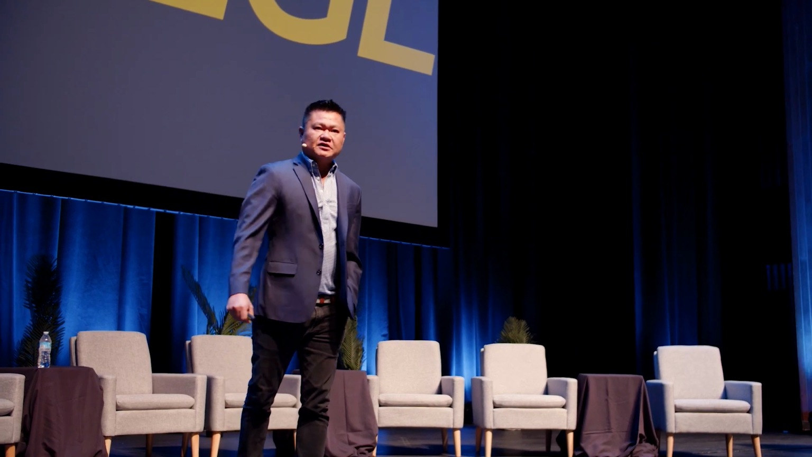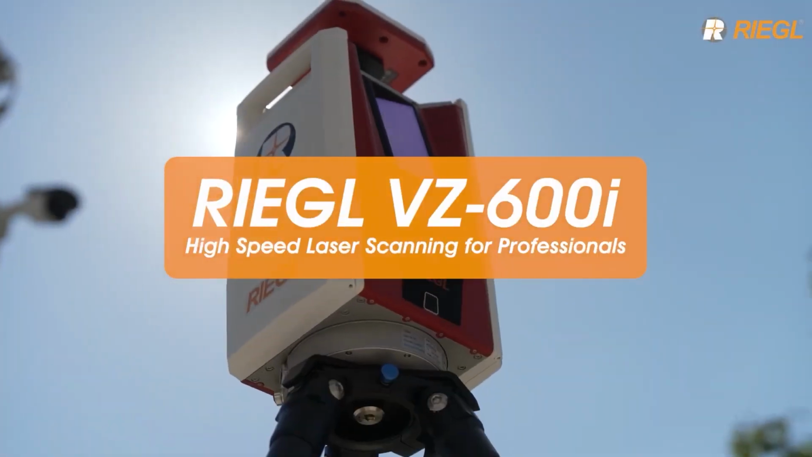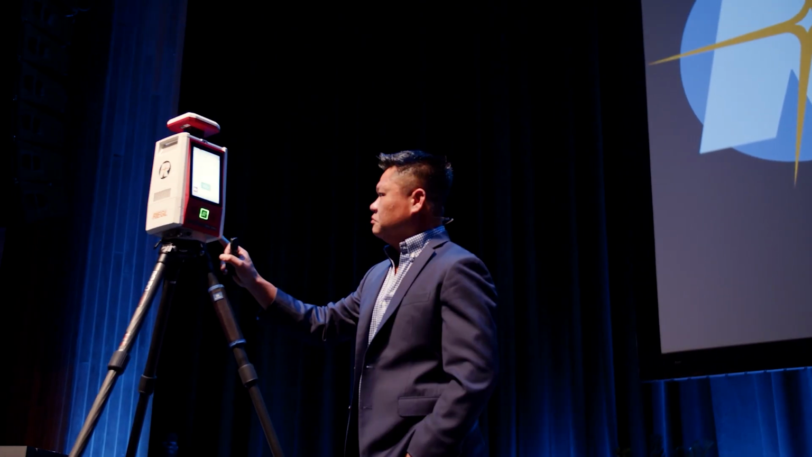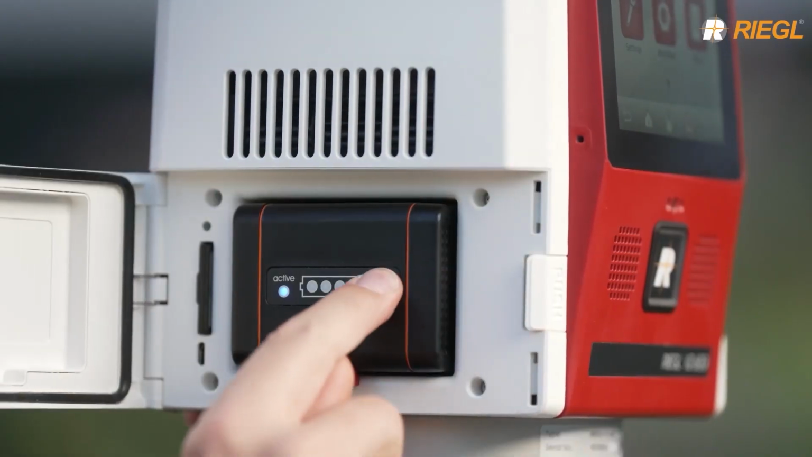Right in front of me here is a VZ600i. It's our latest terrestrial laser scanner. It's quiet, it's fast, it's lightweight. We have a GNSS receiver, completely touchscreen user interface, and 2 slots for batteries.